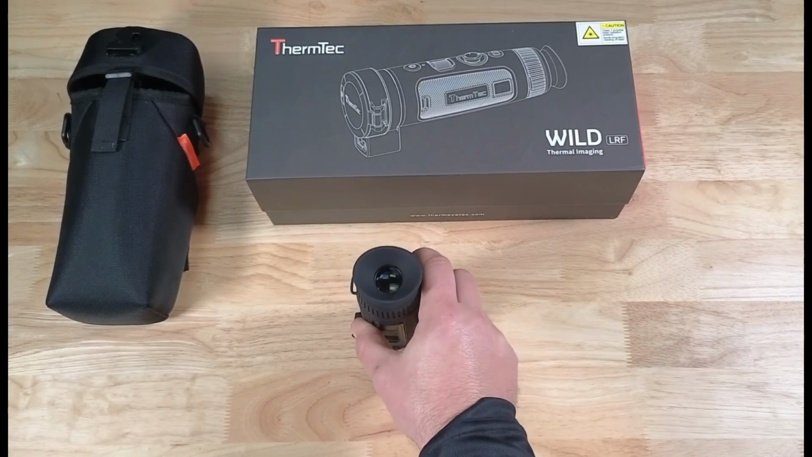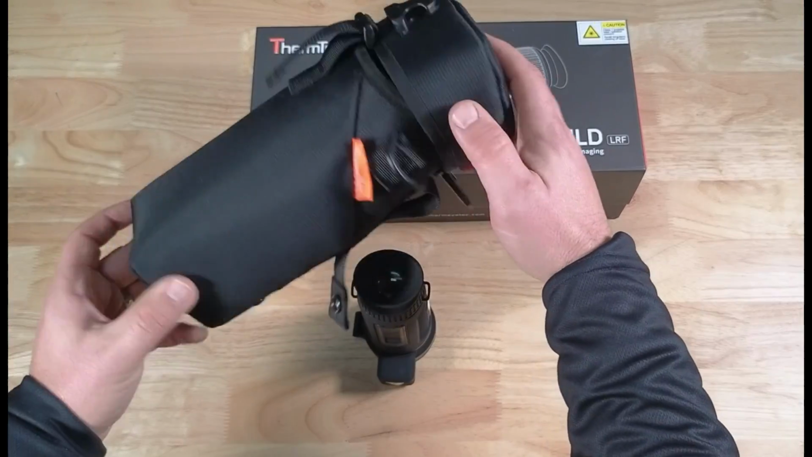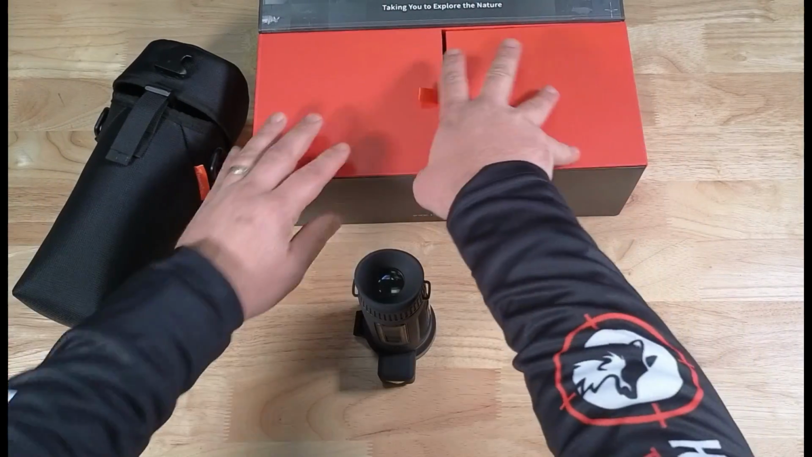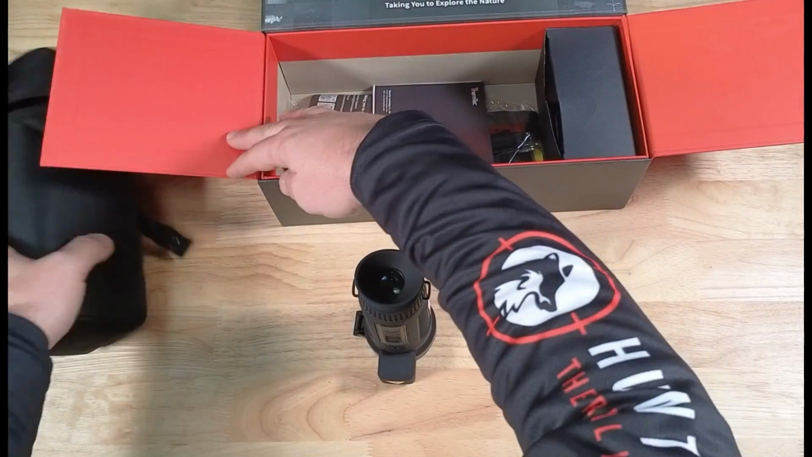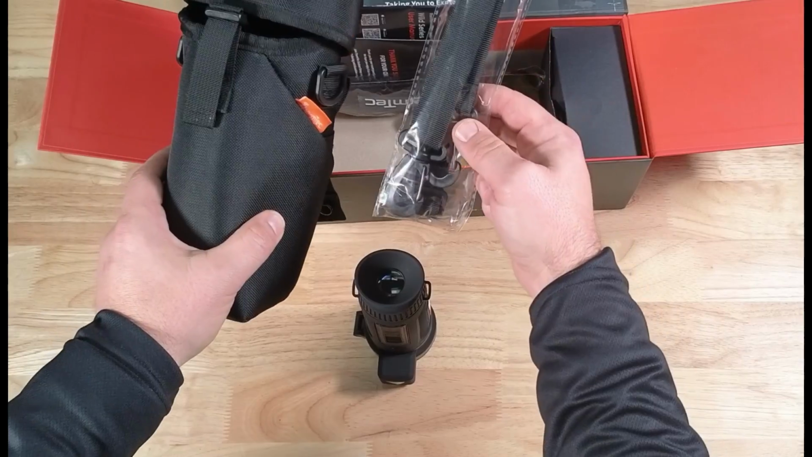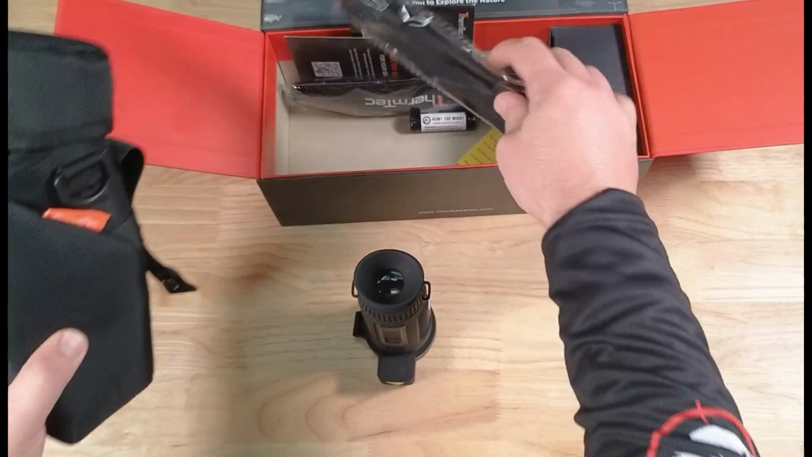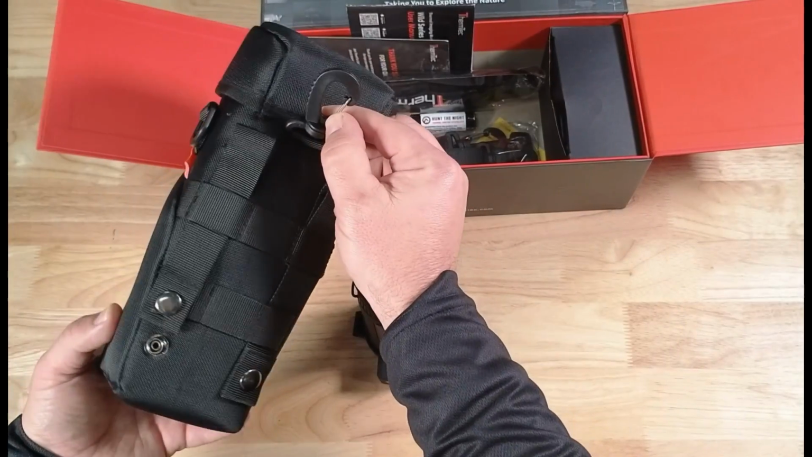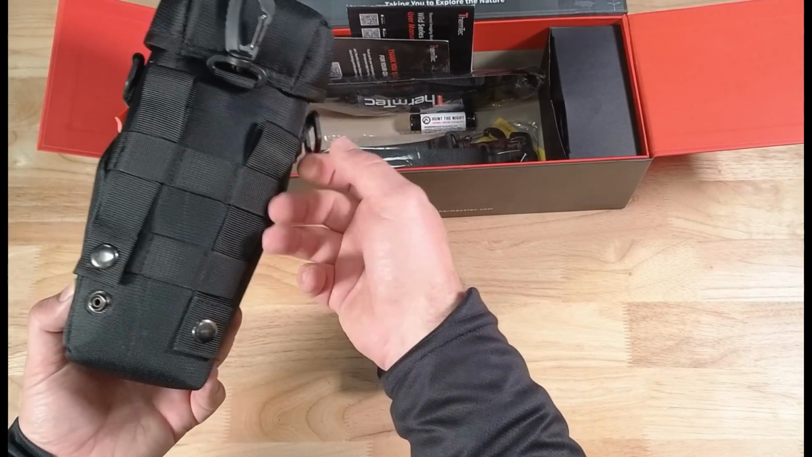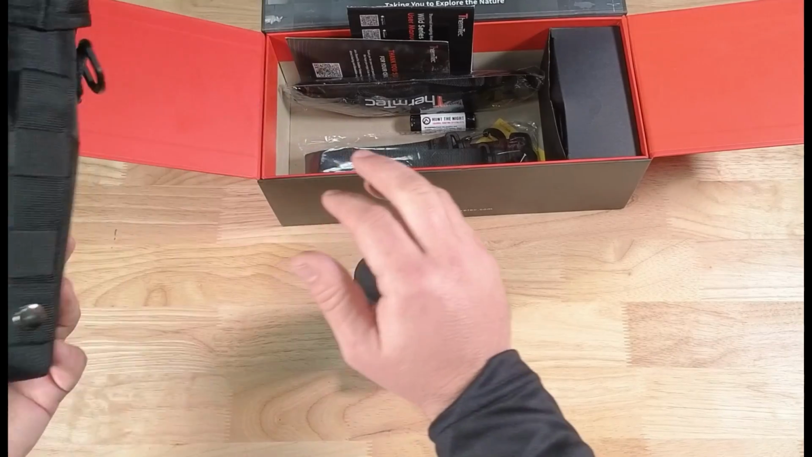Now, what you get in this box. Firstly, you get this beautiful little pouch to carry it in, and it also comes with a neck strap. Let's open this up. It comes with a shoulder strap for this, and you can carry it around, which is pretty cool. It also comes with a clip which you can fix to your belt or a carabiner, or you can put your belt through the hoops and put it to your hip as well.